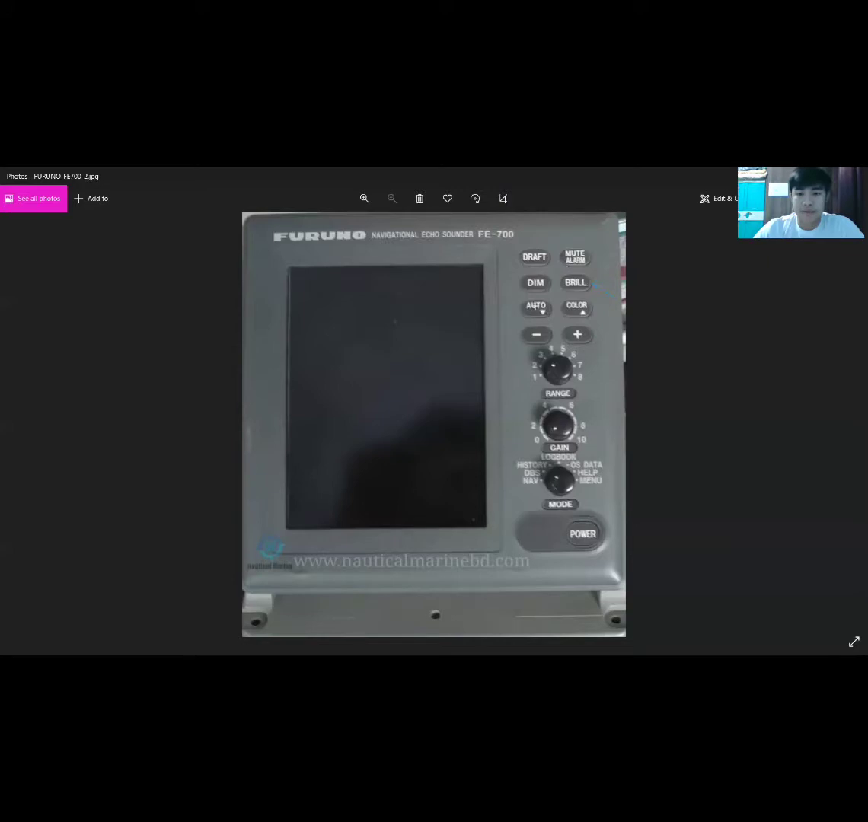And then if you want to switch to auto mode, press this auto key button over here. You can adjust this by plus and minus button. And then if you want to change the color of the device, you can press this color button over here. You can select up to 9 colors. You can adjust this also by using this minus and plus button.